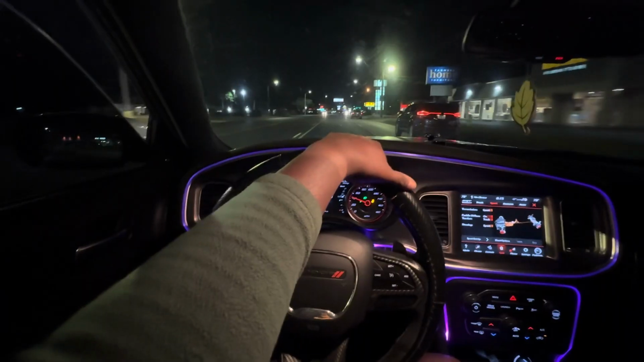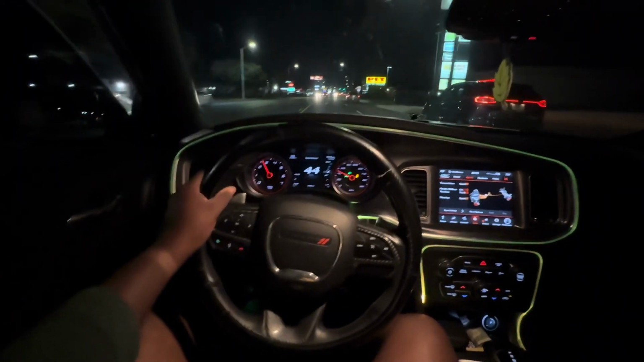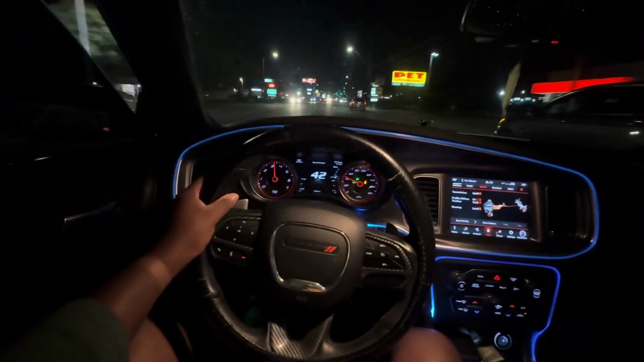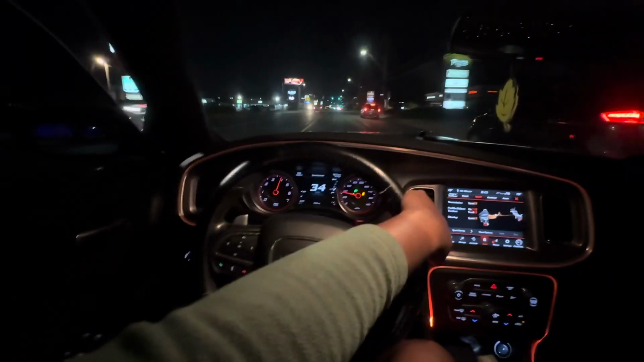But yeah, we in the 550 Scat Pack. You know what I'm saying? Driving, downshifting. Them all don't sound that loud right now.